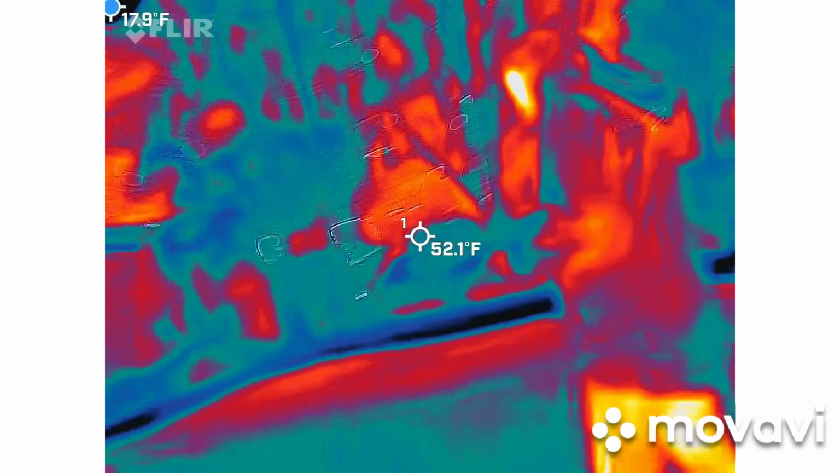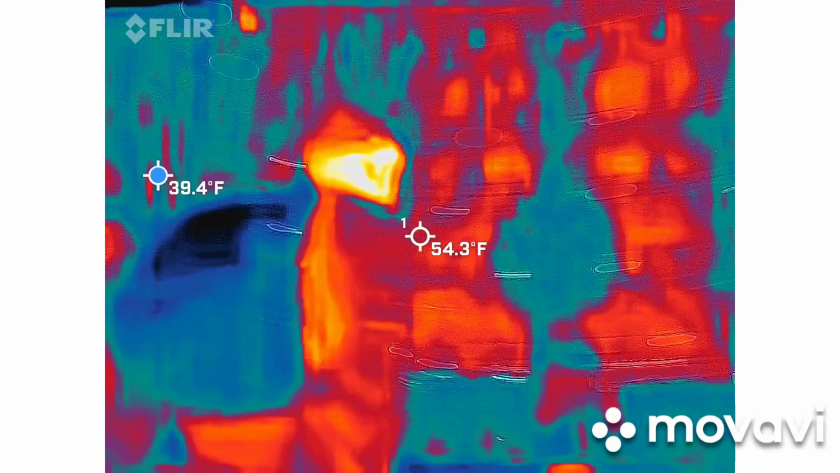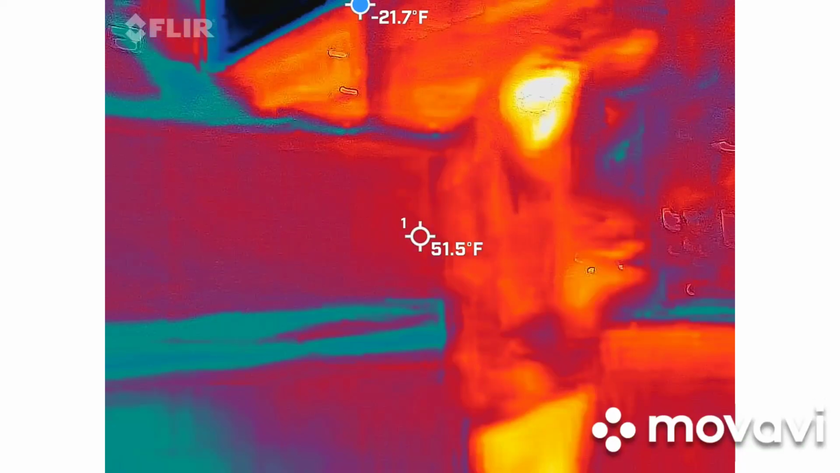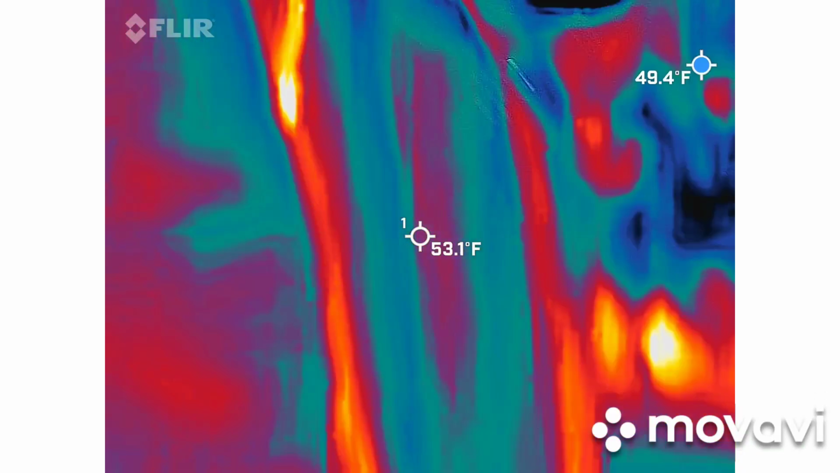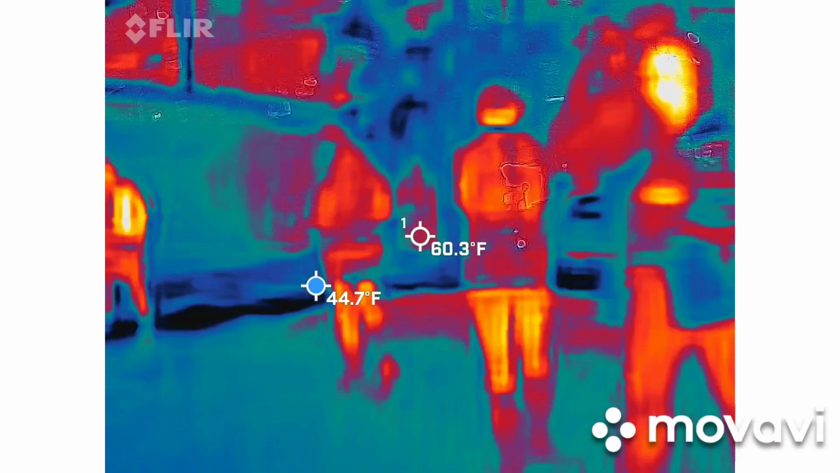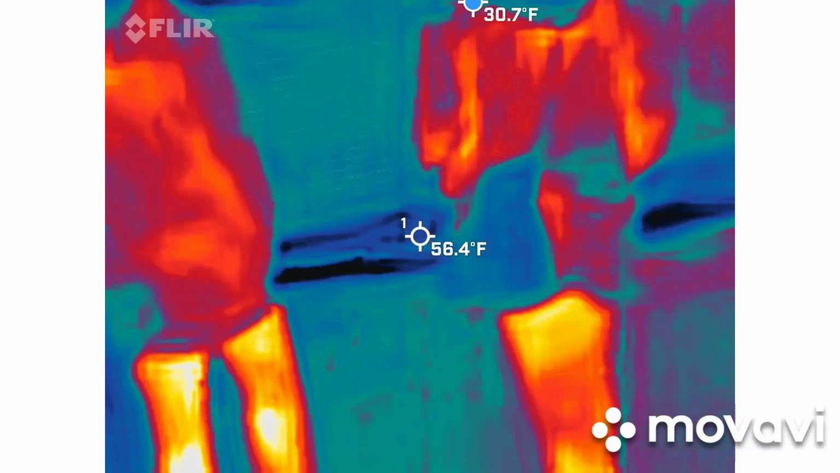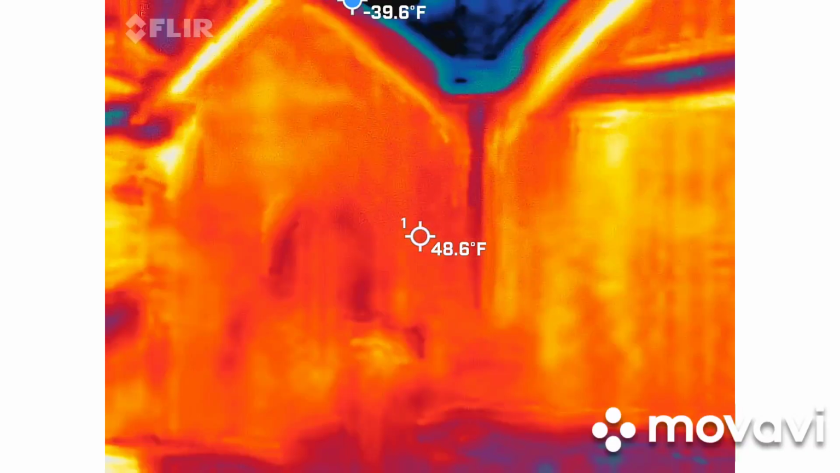What's that? Oh, yeah. What's that mean when it's doing that? He said I have to keep resetting it, but he said it's not. Like the other night, not one freeze up. Same batteries. Like what?